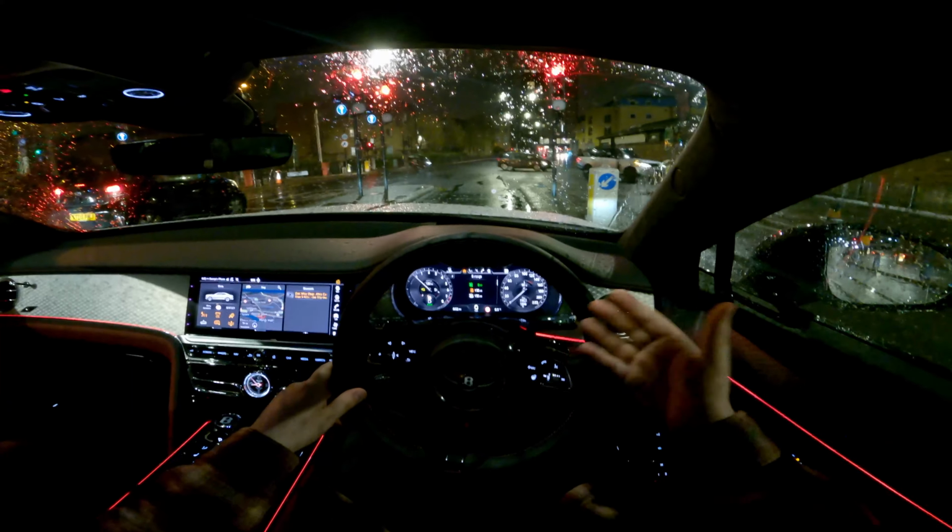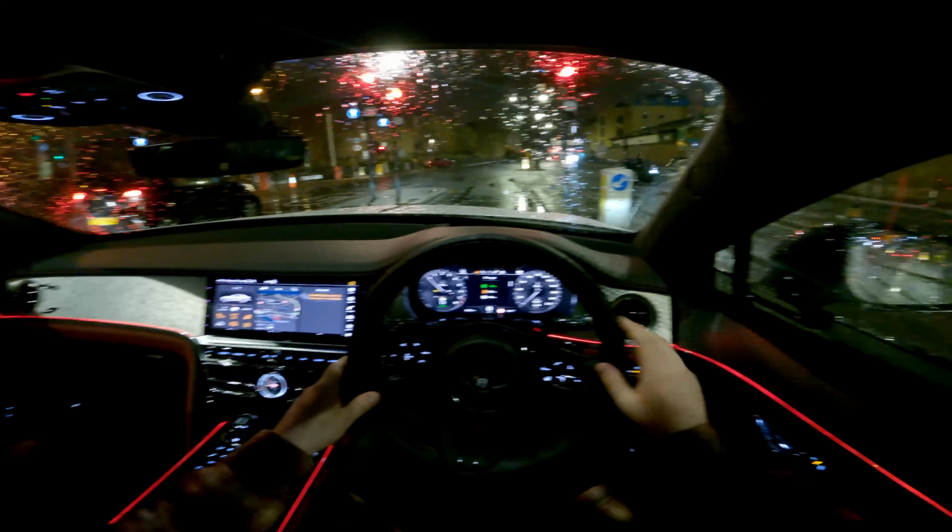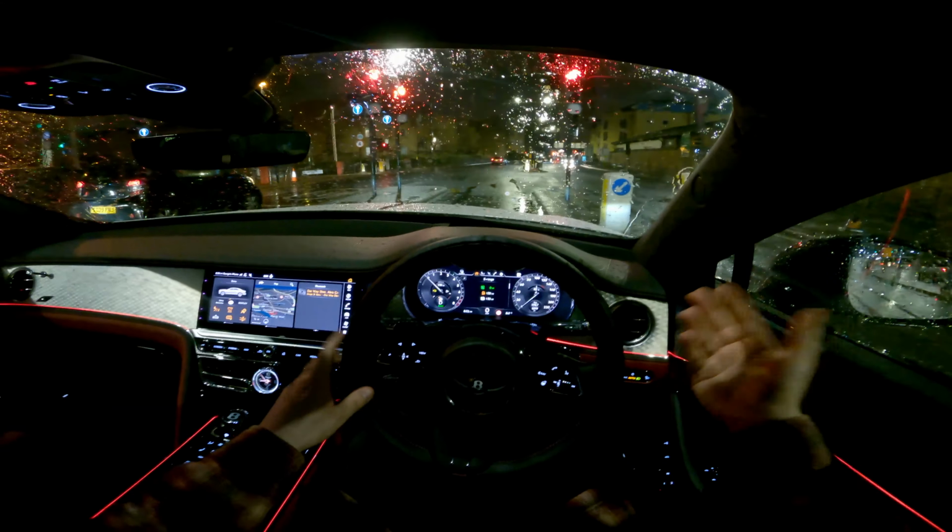However, jumping into something like this, it shifts your way of thinking and your way of driving, really, because this doesn't give you the cornering confidence or the wish to send it hard in corners and around twisty roads or even within the city or motorway. It just allows you to cruise at 60, 70, 80, 100 miles an hour, which you shouldn't be doing. But it enables you to cruise in a very elegant and very smooth manner.